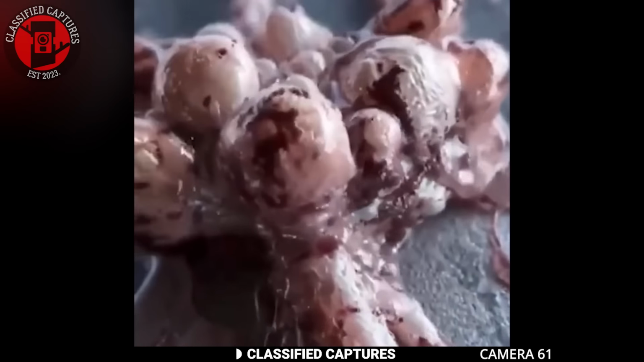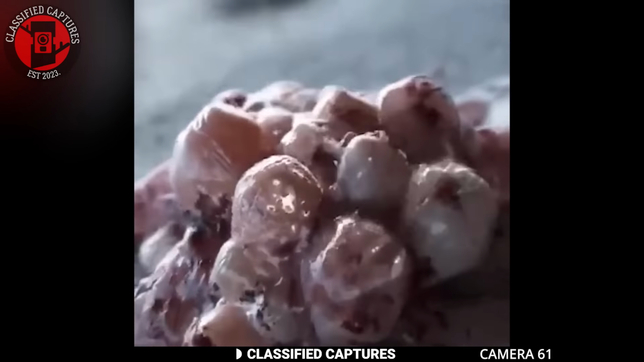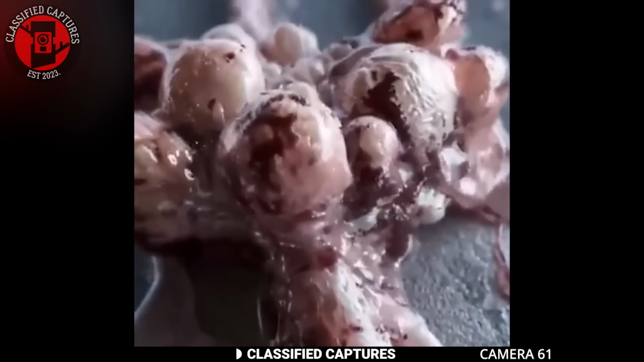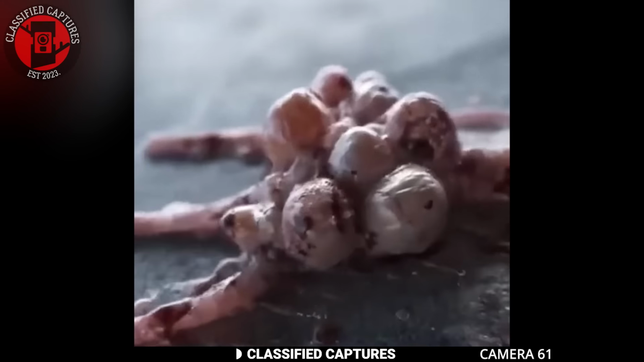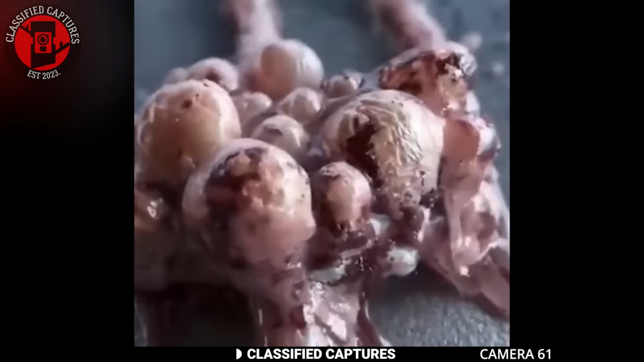Now, what are we looking at here? A strange blob-like entity just crawling on the floor. It resembles underdeveloped chicken eggs stuck together and slithering around, creating a very unsettling sight. What could this be? Is it some sort of unknown creature or just a product of CGI trickery? The way it moves is eerily organic, but in this age of advanced special effects, it's hard to determine the